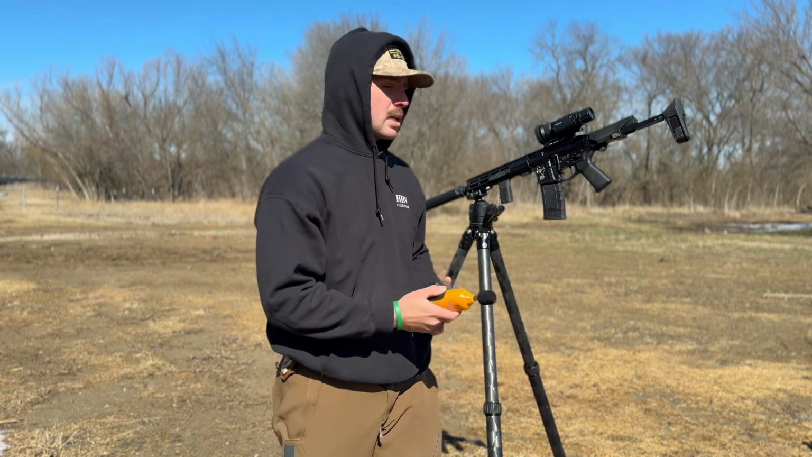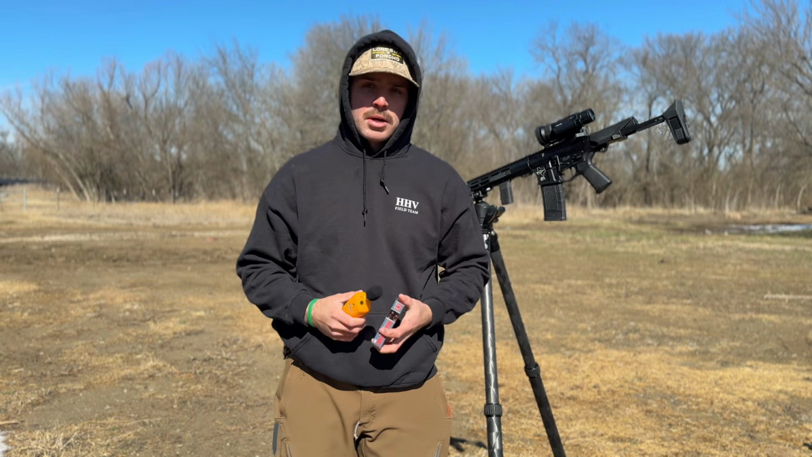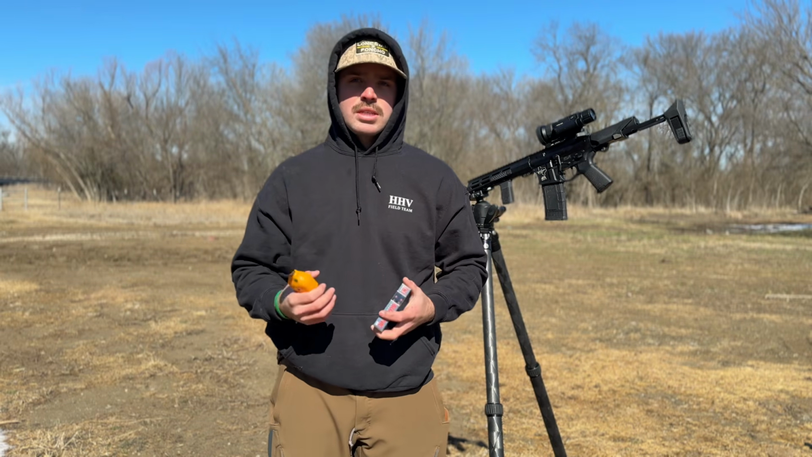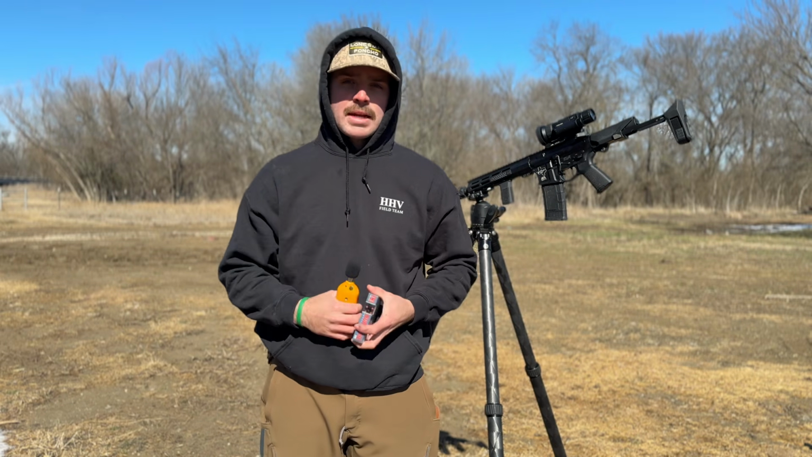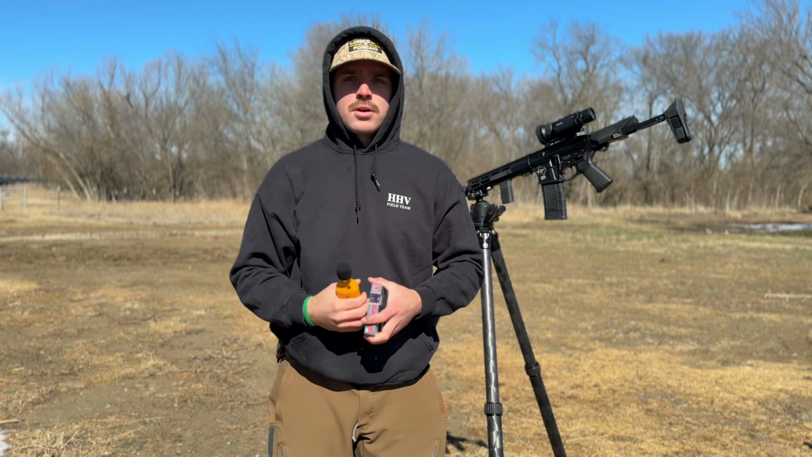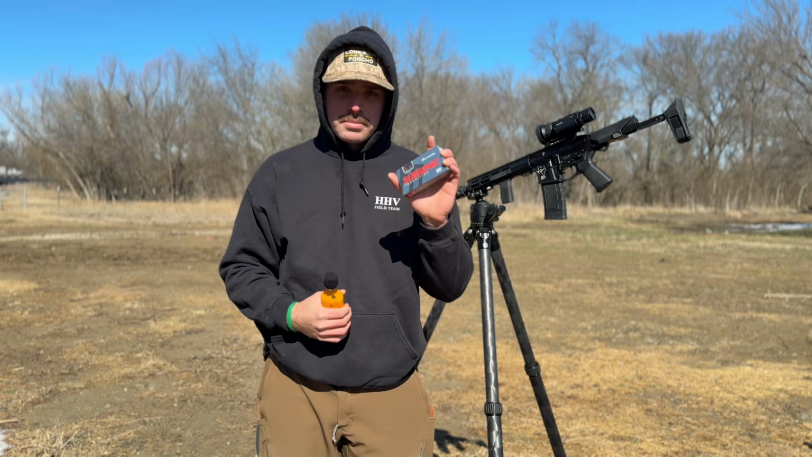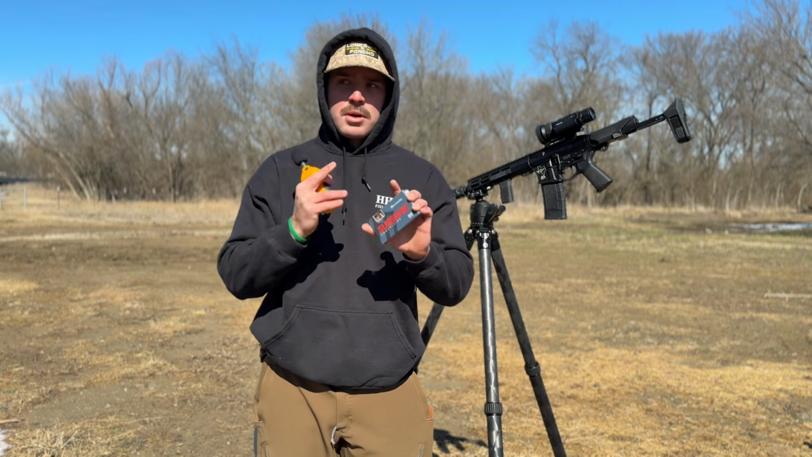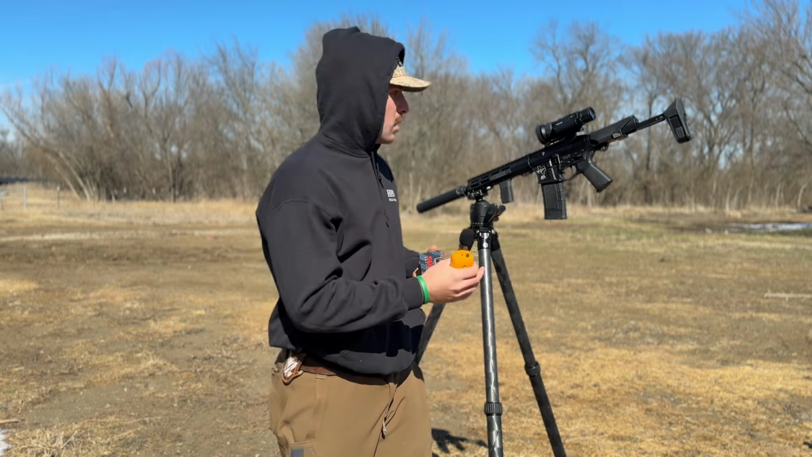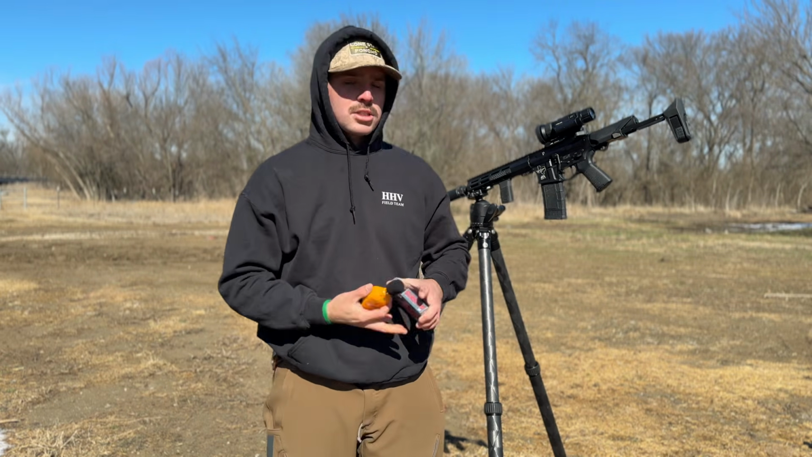So we're going to be testing how quiet it actually is compared to supersonic ammo. The reason that we are doing this is because we want to see if we can use 300 blackout. Say you have a group of pigs at, I don't know, 200 yards, and you have a solo pig at 100 yards. Can we shoot him with the subsonic ammo and not scare that sounder on the other side? So we're going to test that out. I'm going to show you guys real quick how quiet it actually is.